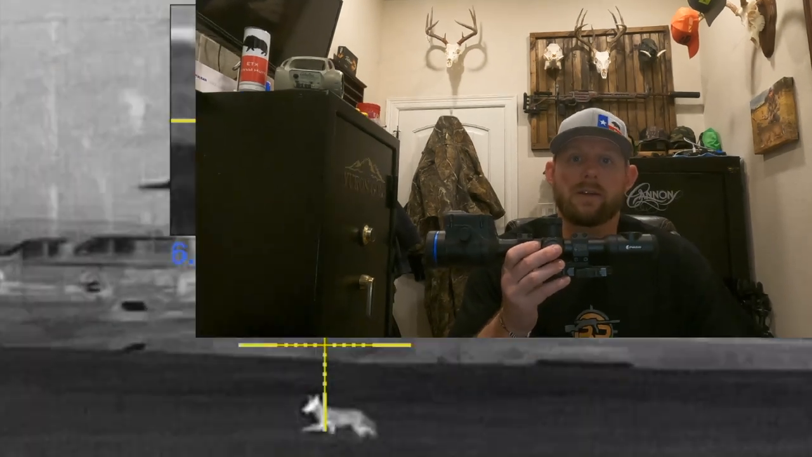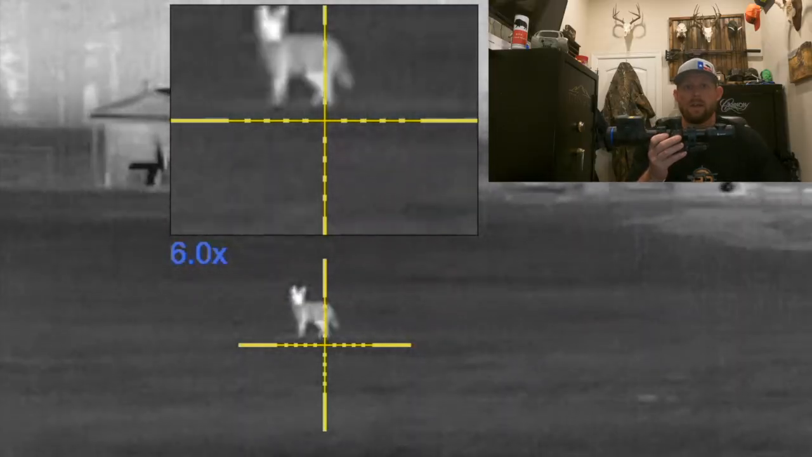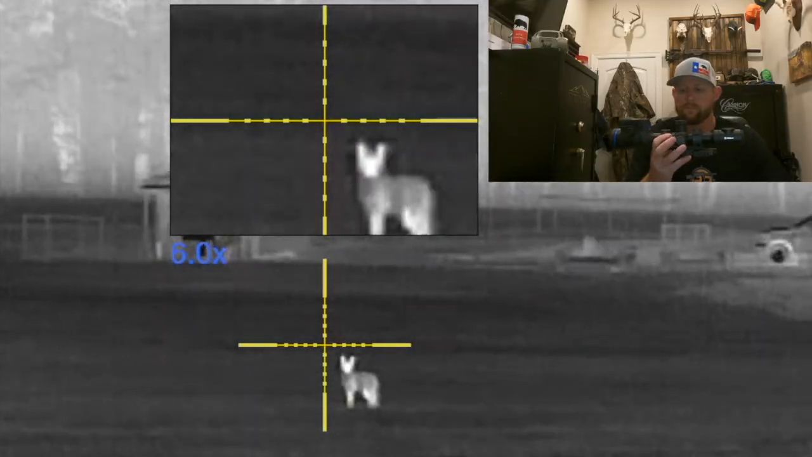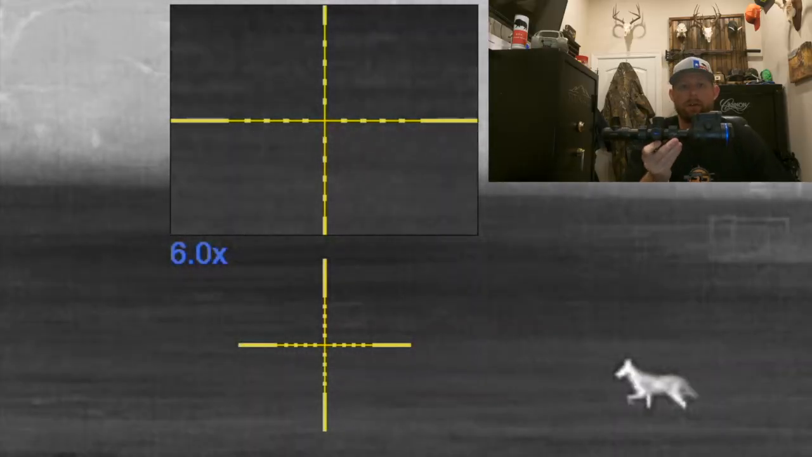Thermion 2 XQ50 Pro LRF. This is actually the big brother of the Thermion 2 XQ35 Pro, the thermal scope review I just did last. This is the laser rangefinder model, so they go the XQ35 and then the big brother is the XQ50. Plus it's got the LRF model, so it's got the laser rangefinder built into this model as well. It's got all the same features and functions of all the Thermion 2 lines.